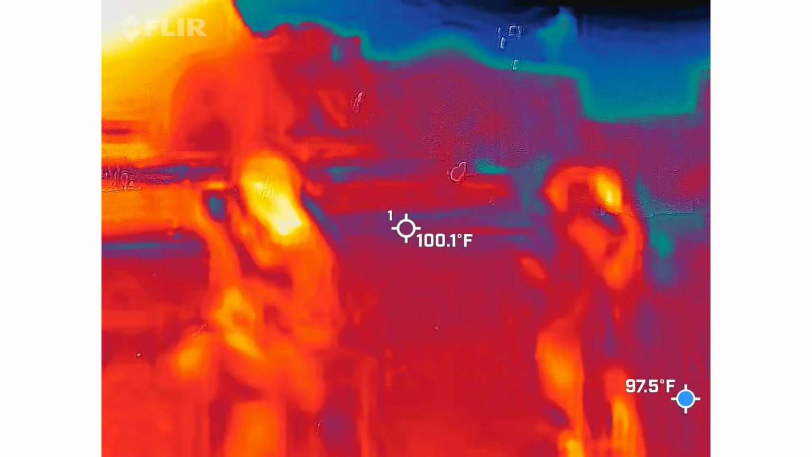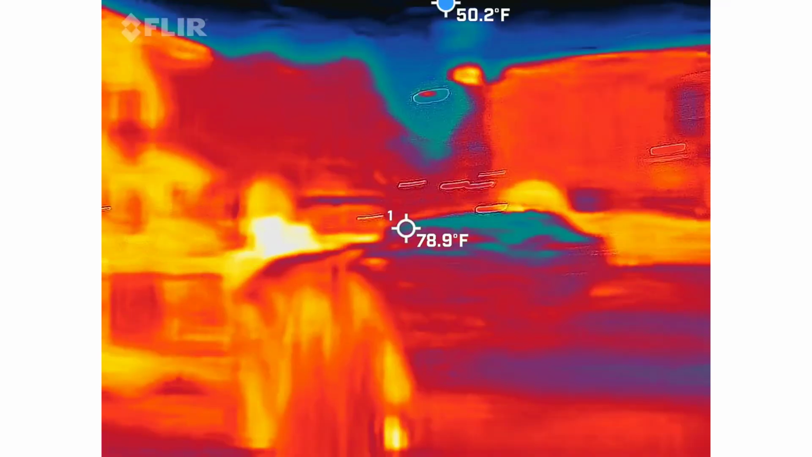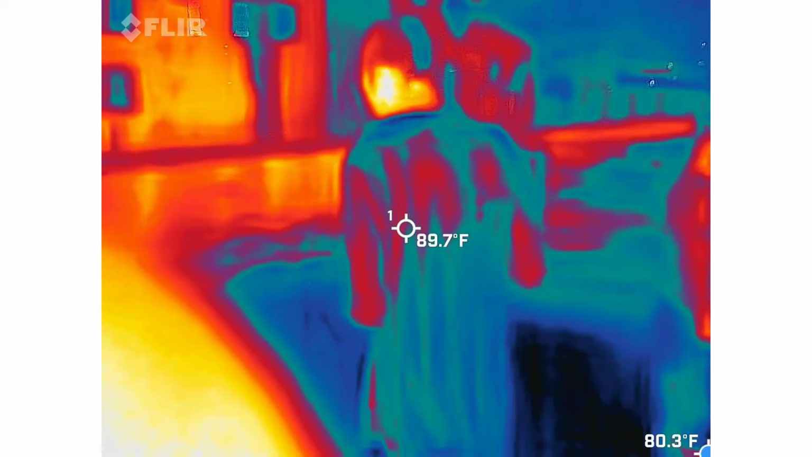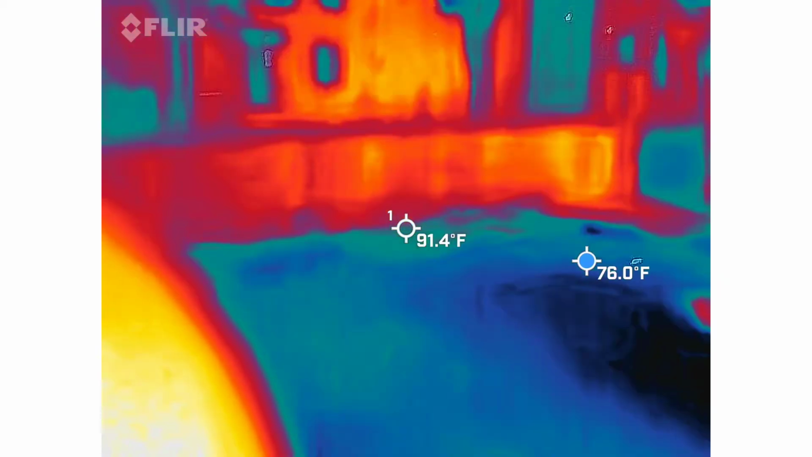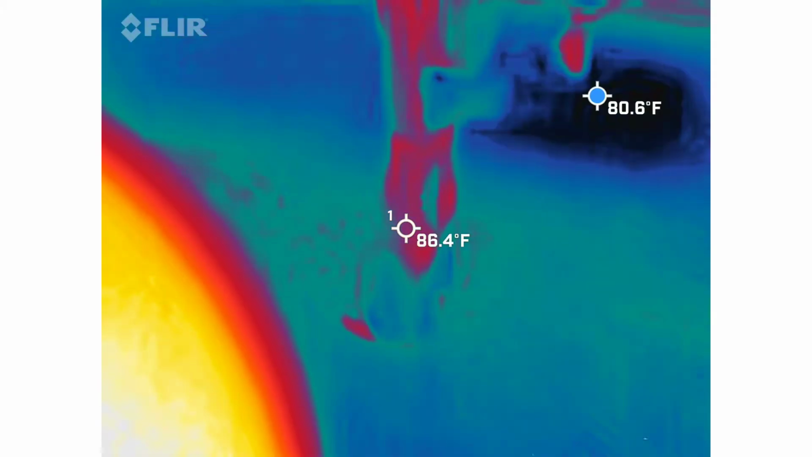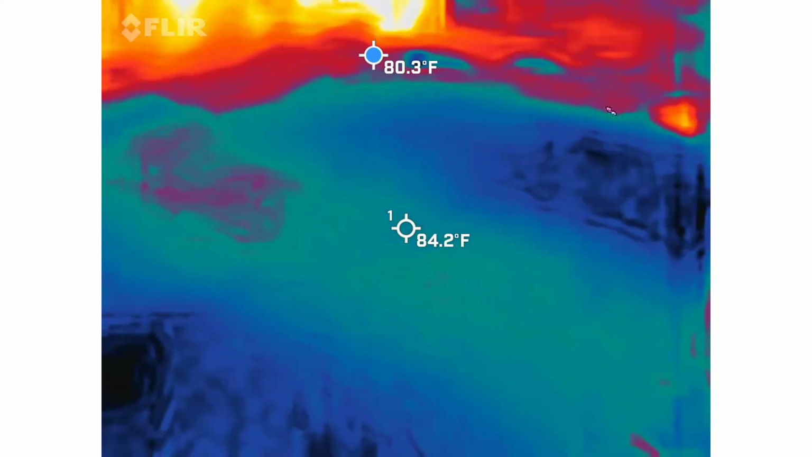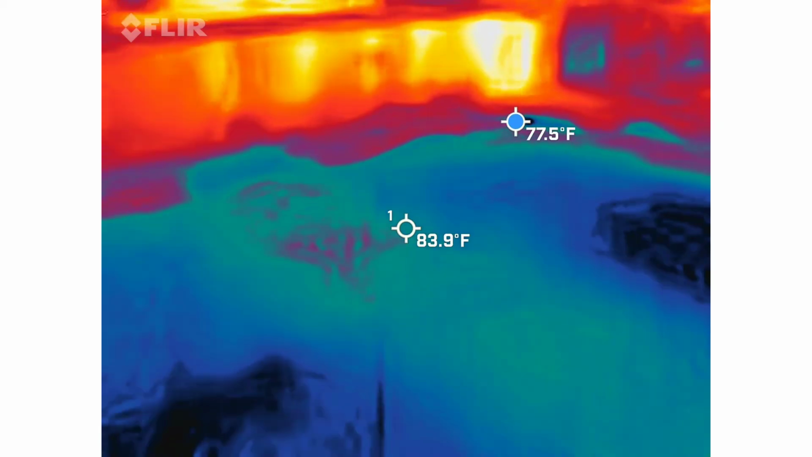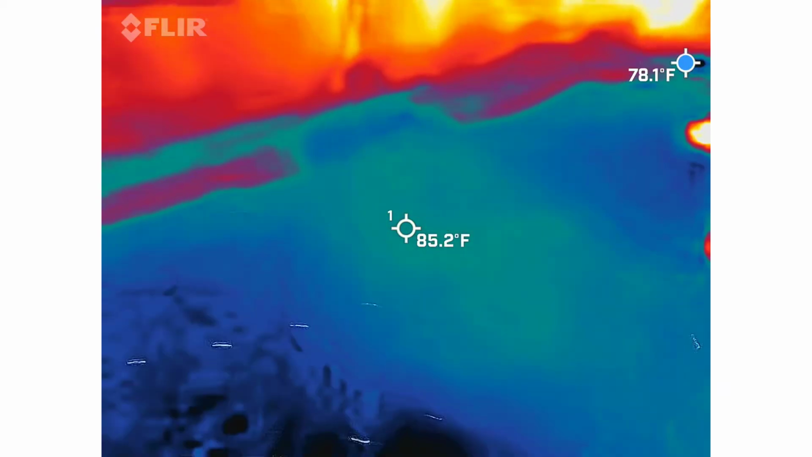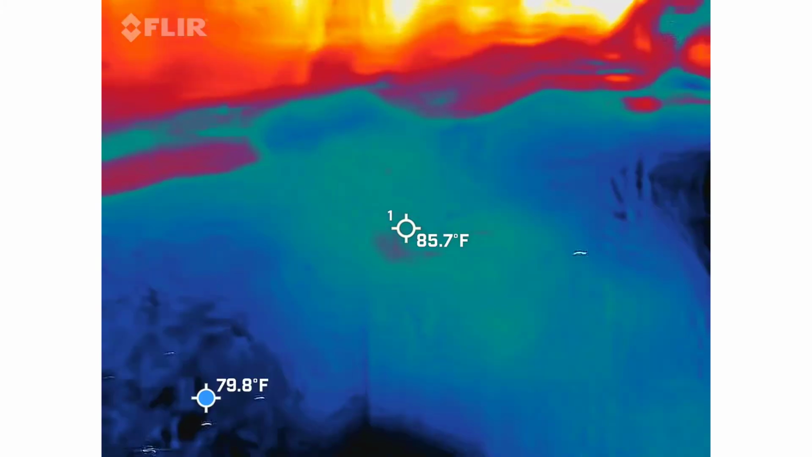This area right here is like a favorite red for some reason. See how it goes majorly red right here? Look. Maybe the front of the house. There's a super cold spot right here. All the red is right here. Come put the camera right here.